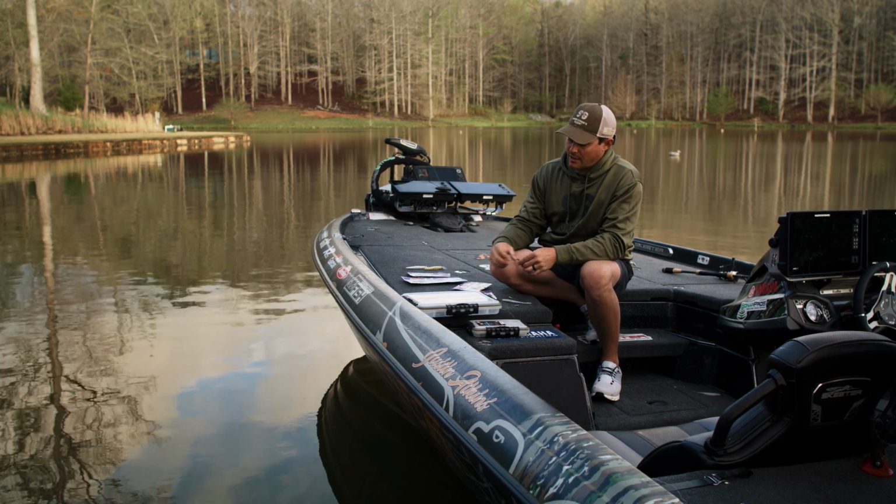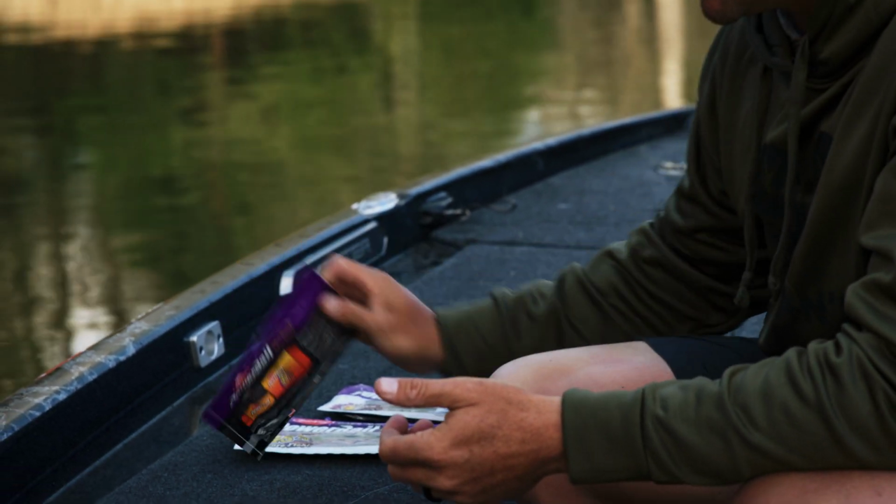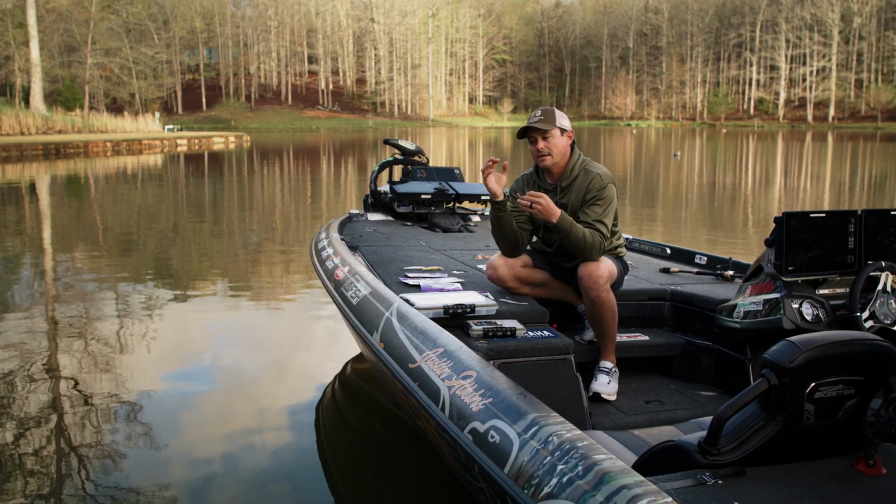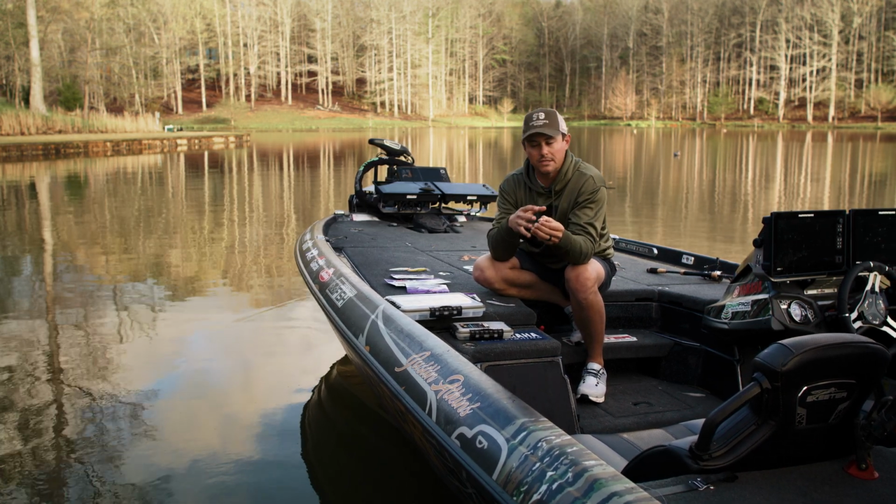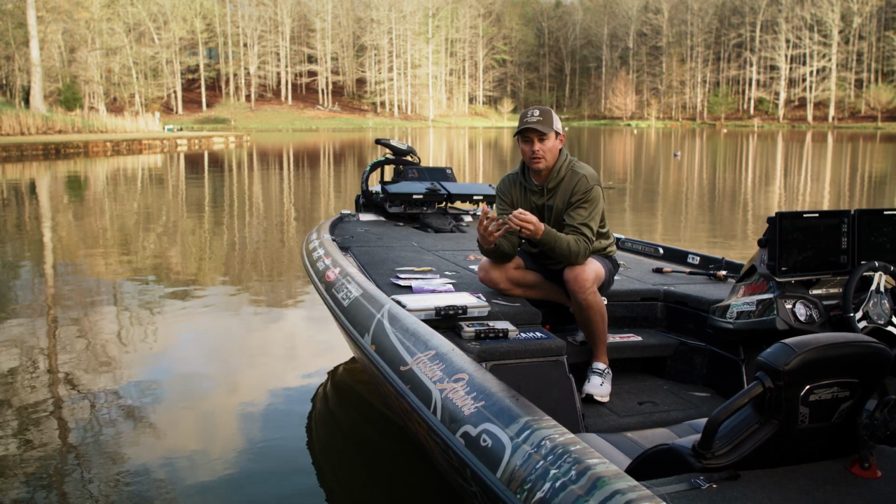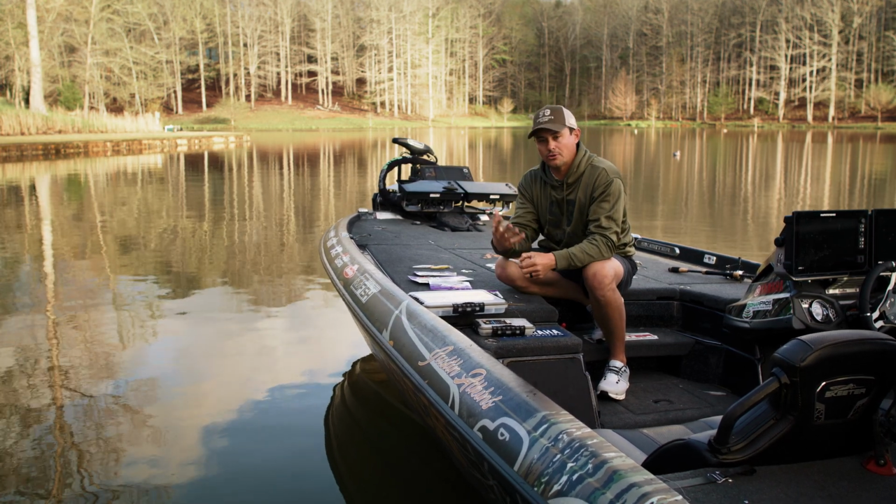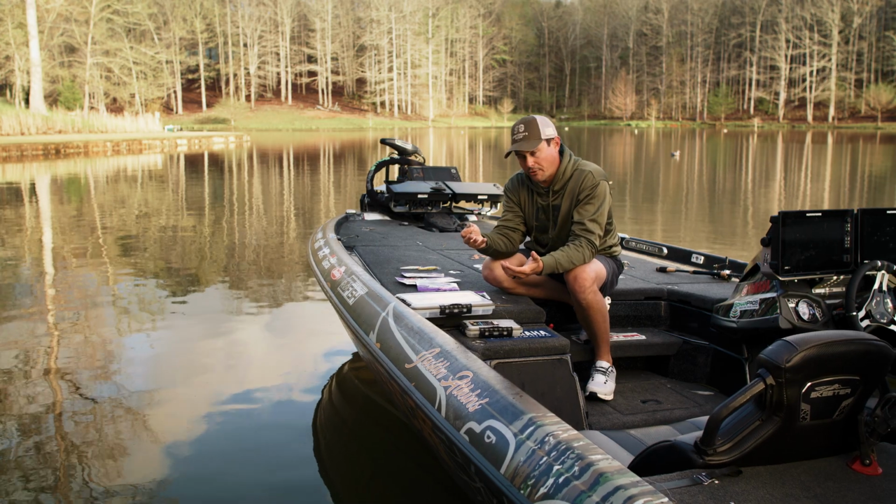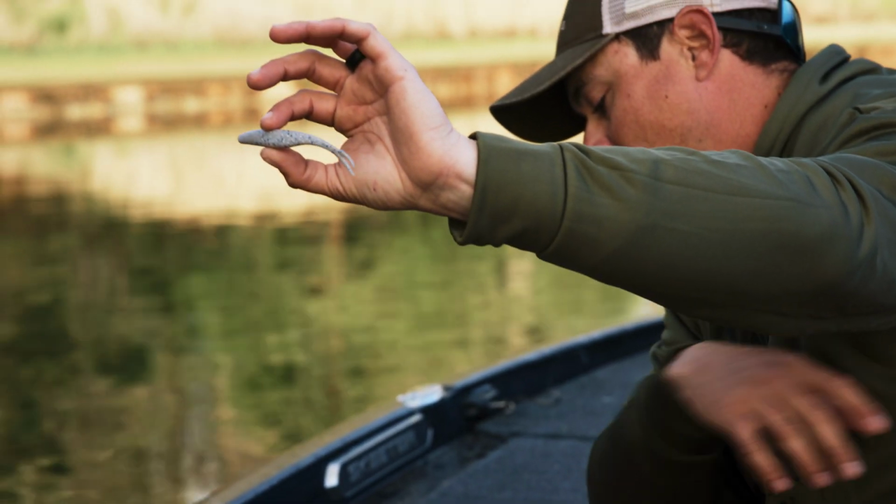But the first one that I really like is a Berkeley flat nose minnow. It's going to be a small shad imitating style bait. The biggest thing you need to understand is what size the forage is. So if you're fishing in a place that has a lot of large bait, large gizzard shad, just larger threadfins, and you can see them with your eyes, you can see them on your forward-facing sonar, and you know that they're bigger, I'm going to want to go with a bigger profile style bait.